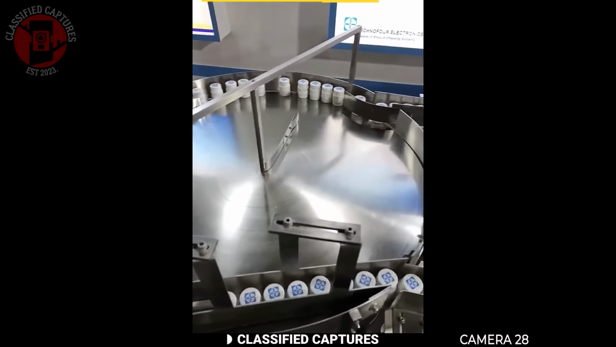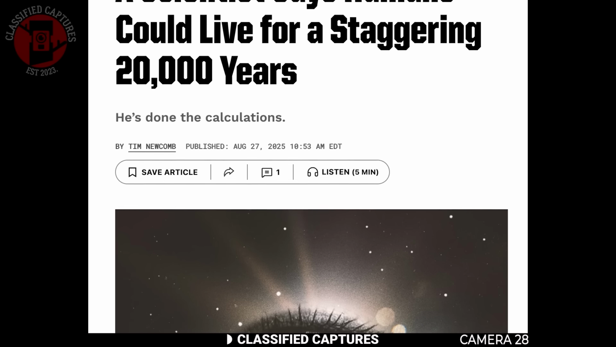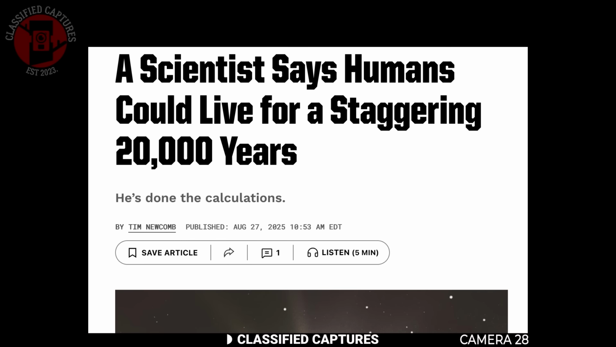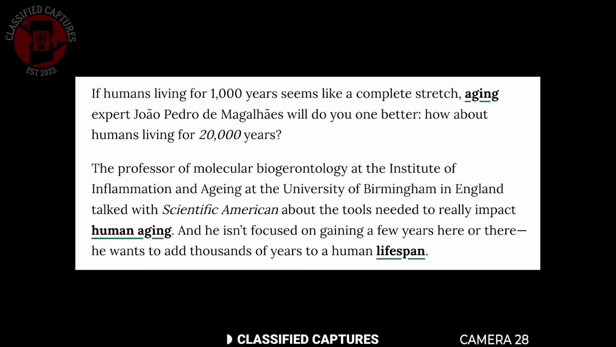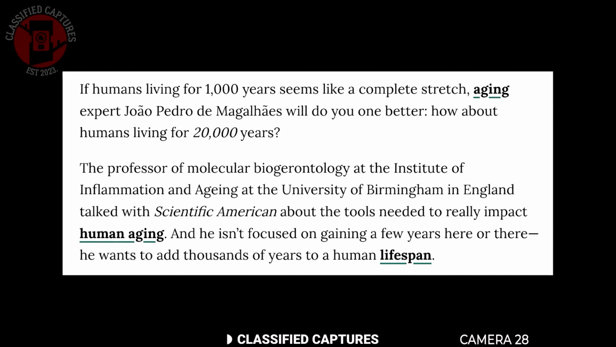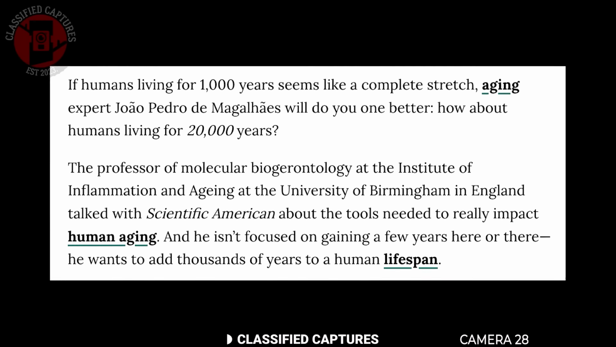Some information circulating claims that humans were never meant to die so soon. According to this theory, we could actually live for 20,000 years. Death, they say, is not a natural endpoint, but rather a flaw in our DNA, and if that flaw can be corrected, immortality could be possible. But this was just done out of speculation and a few calculations, but not proven facts yet.